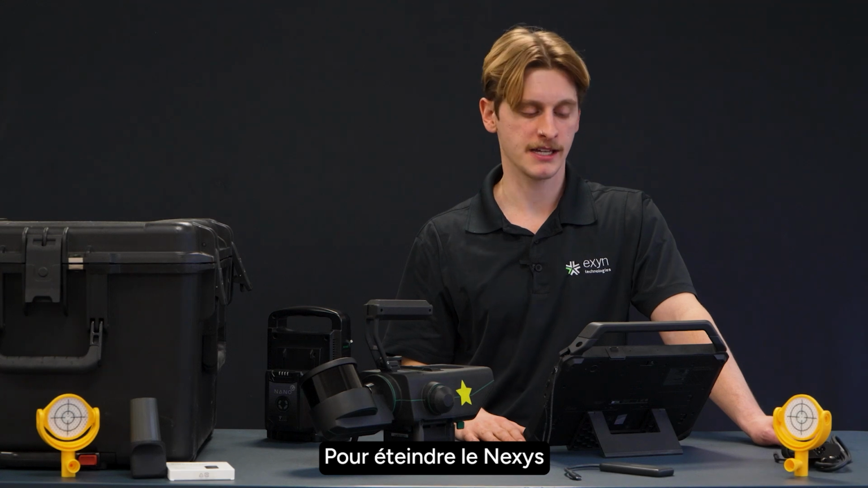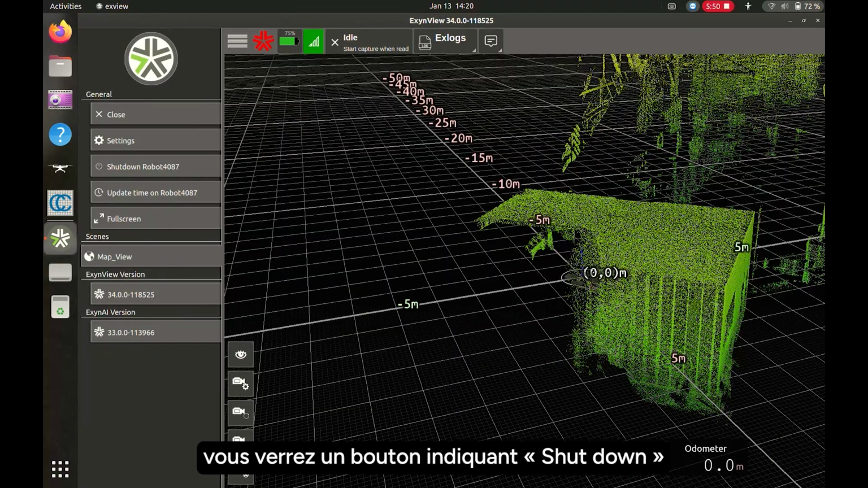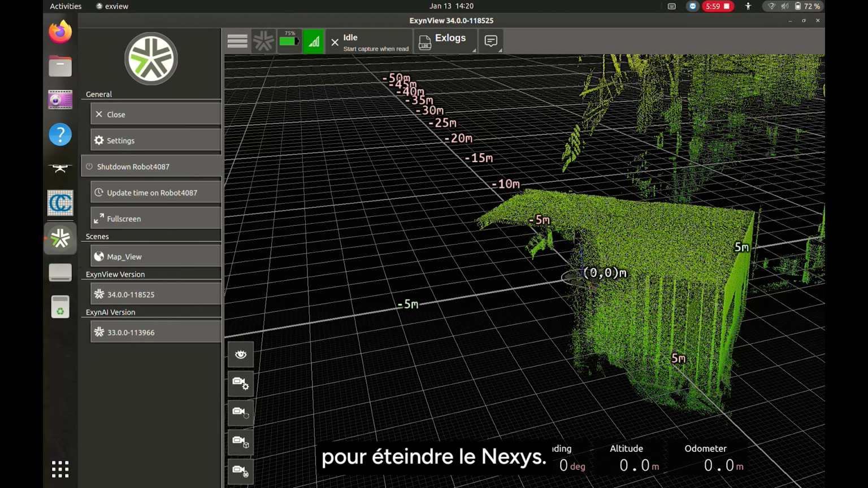In order to power down the Nexys from the tablet, you're going to go into this 3-bar menu in the top left corner, and a little bit from the top you should see a button that says shut down with the number of your robot. Go ahead and press that and hit confirm if you're ready to power down the Nexys.